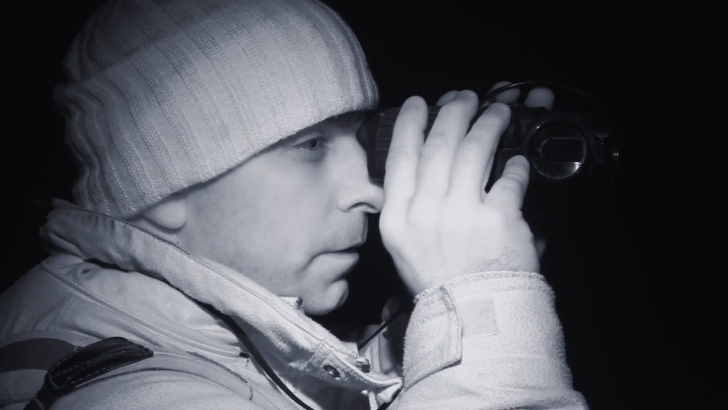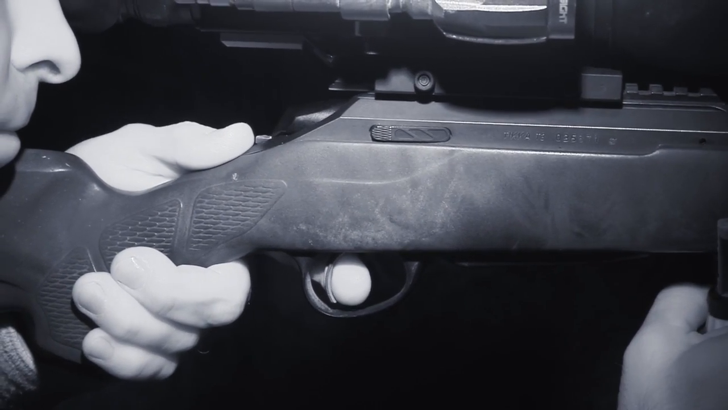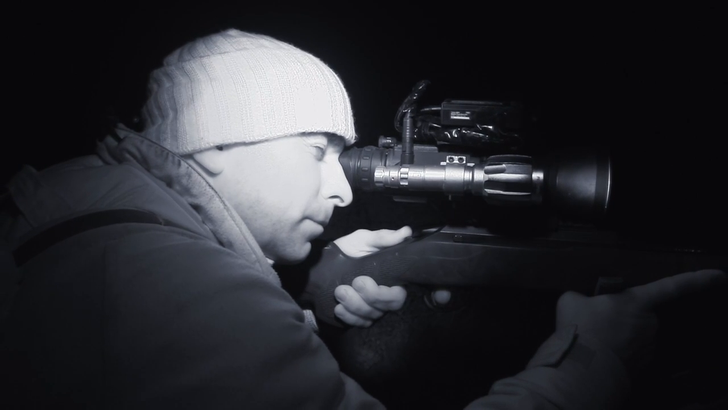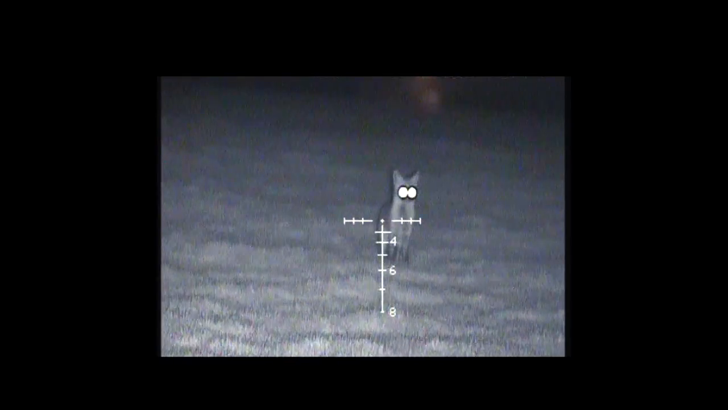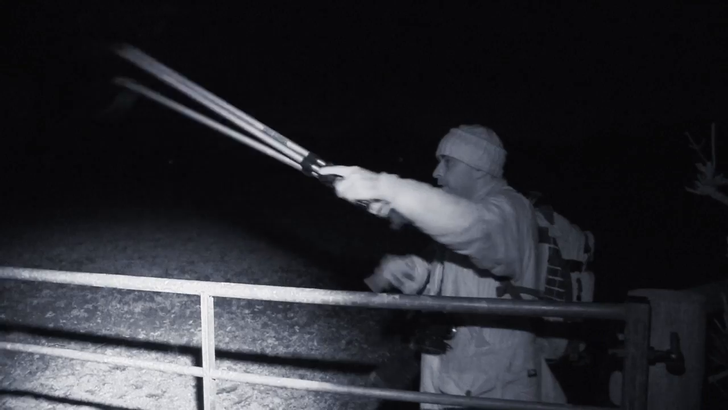Using the Tikka T3 rifle in 223. We've got a MAE moderator on it, which works very well. And we're also using the Drone Pro night vision scope. It's the recent one that's just come out. It's Drone Pro 2. And I'll just be putting that through its paces a bit this evening. I've not had it all that long, but so far it's proved a really effective night scope.